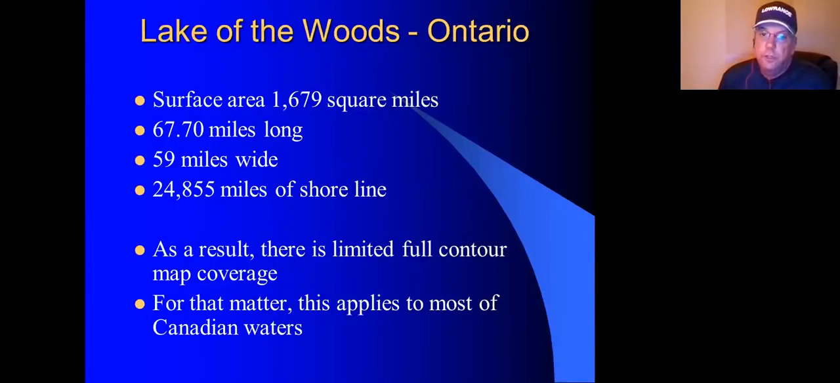Lake of the Woods, you're looking at basically 1,679 square miles. There's almost 25,000 miles of shoreline. So what happens is to get data it's just an overwhelming project, and not just Lake of the Woods, but also pretty much anywhere in Canada is a challenge.